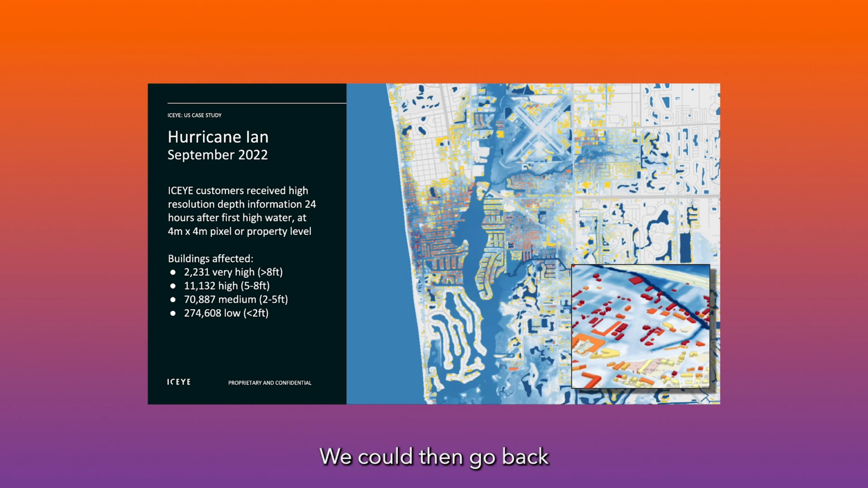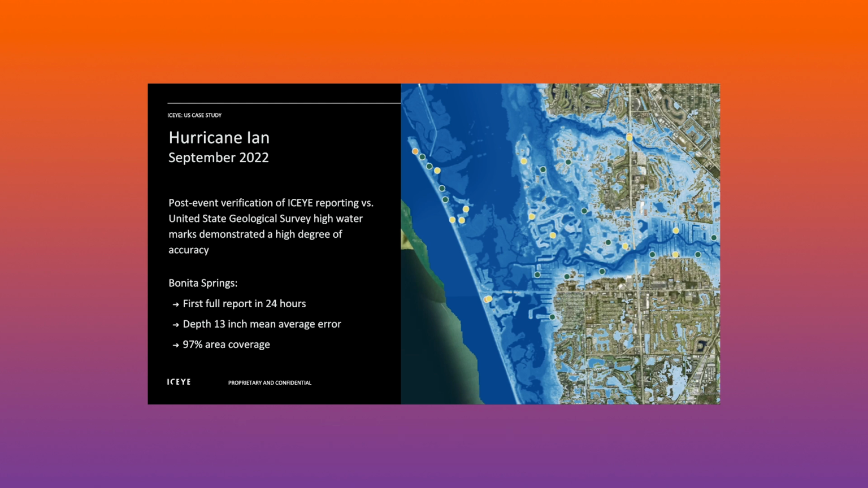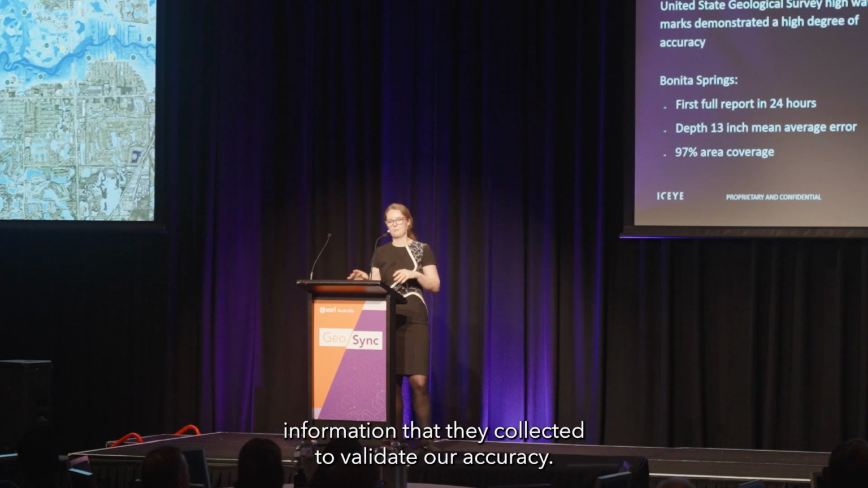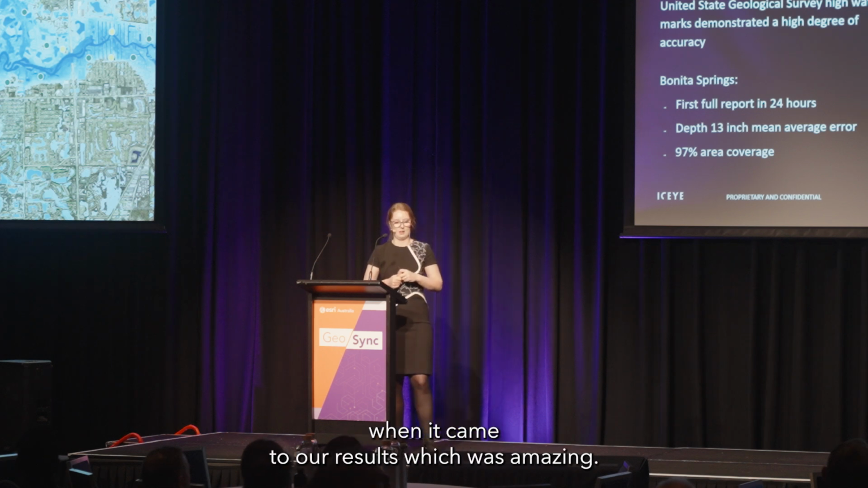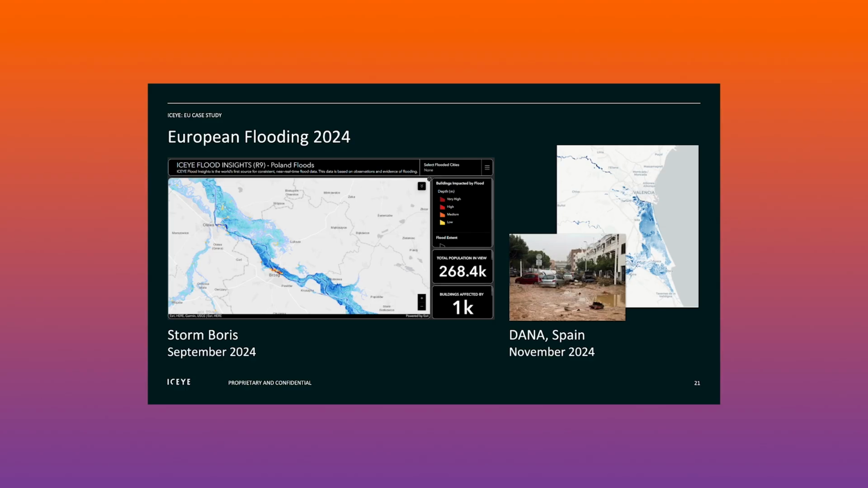We could then go back post-event, and we actually collaborated with the US Geological Survey to understand where their high water marks were and the on-ground information that they collected to validate our accuracy. And we found that we had over 97% accuracy when it came to our results, which was amazing. And that then fed into further improving our information.